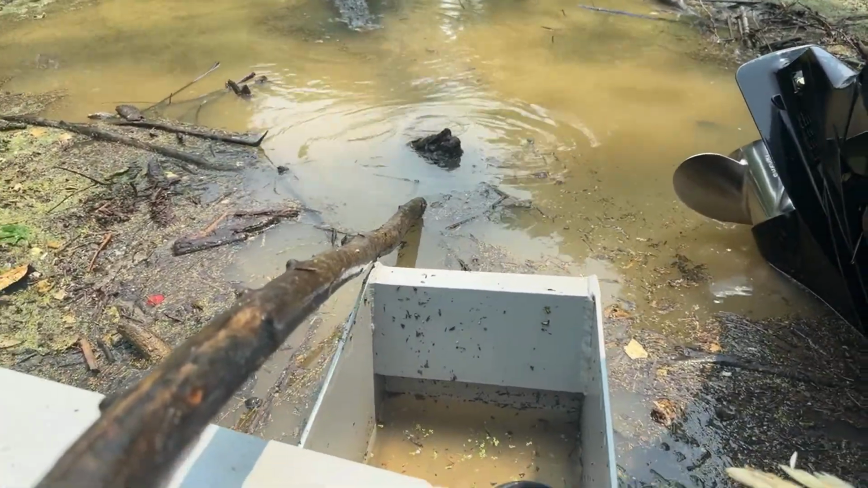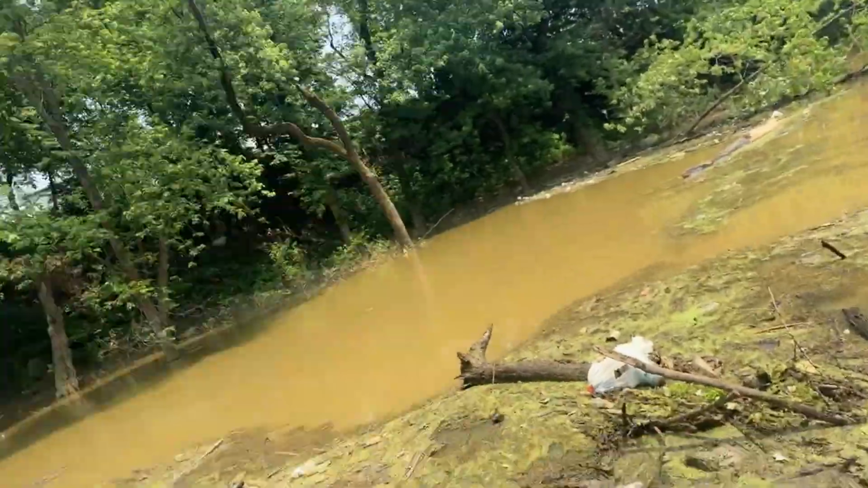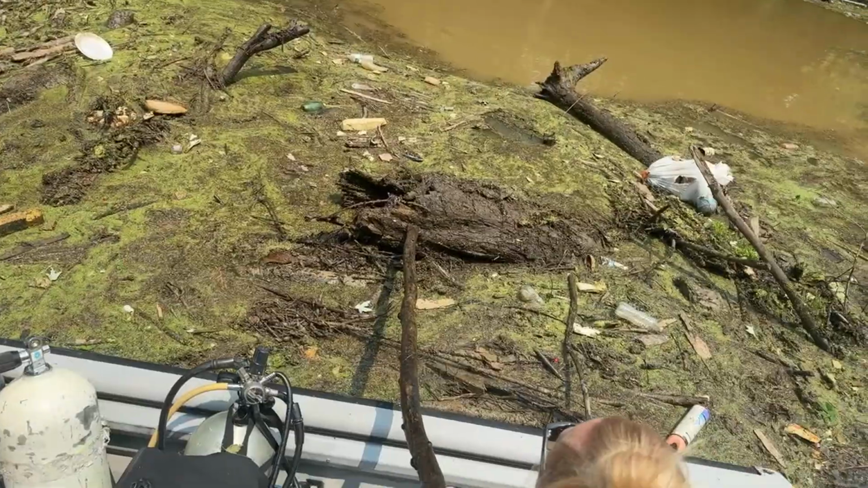Yeah, I guess I'm just going to have to keep it shallow in the water and just keep going. Yeah, I just keep it shallow in the water. All right, we're going to get through here.